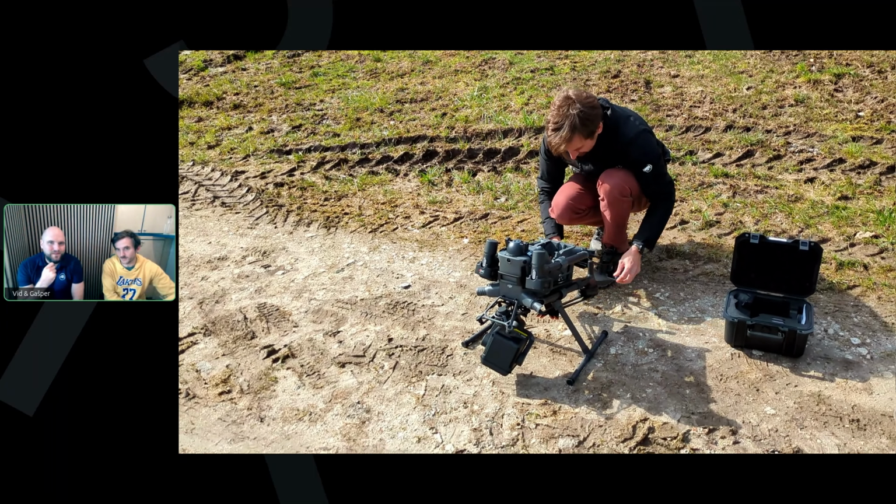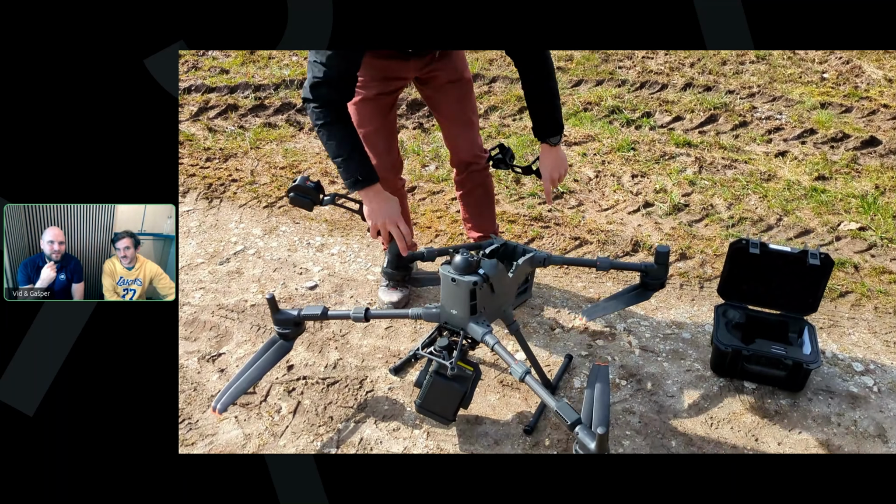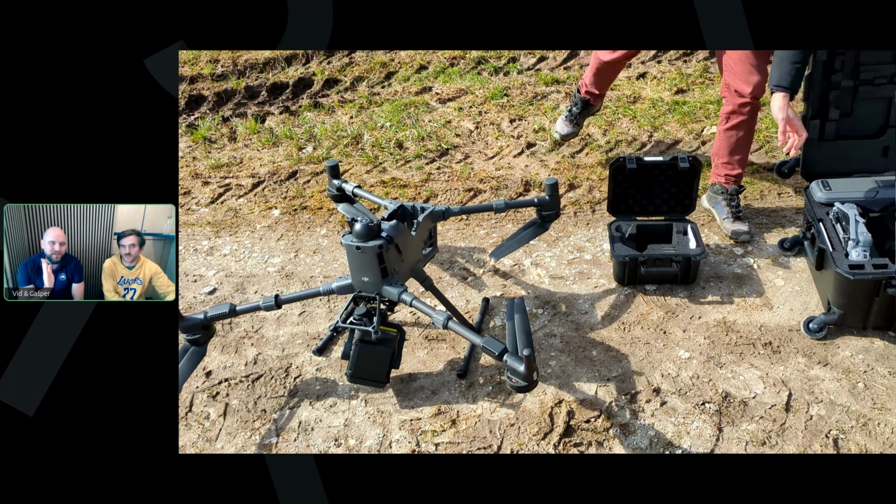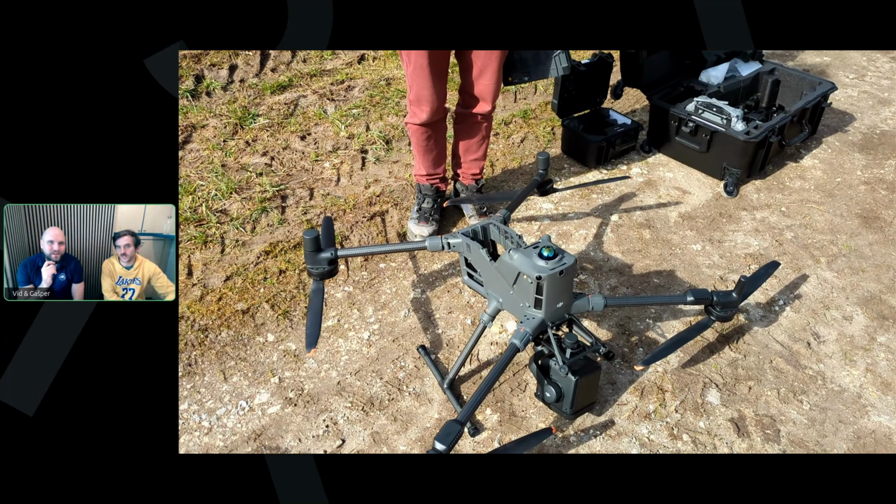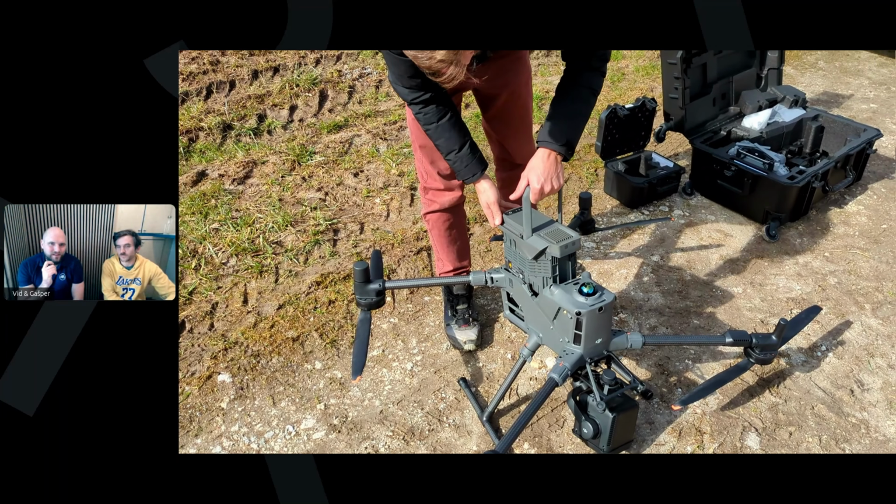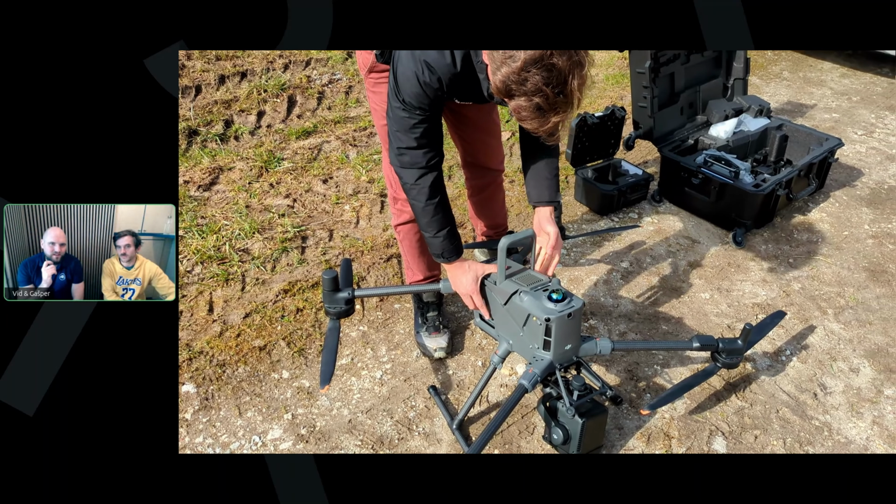Okay, yeah, we can go quickly through this, but we really wanted to show you that it is a process. It's not a long process, but it is a process. Well, when you compare it with a photogrammetry drone. And then you attach the battery. And when you insert it, it locks into place with this handle.